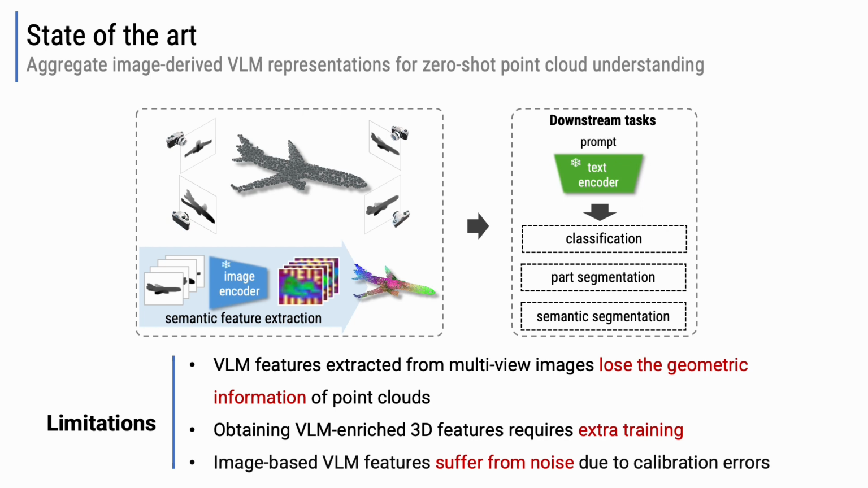Then, the current way of injecting geometry into point representation, for example, by distillation, requires extra training. Finally, as the camera calibration is not accurate all the time, the 3D reconstructed point clouds can also be noisy. Therefore, the eventual 3D semantic segmentation results are noisy.